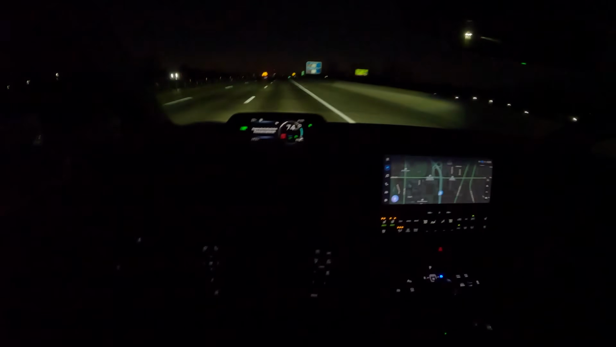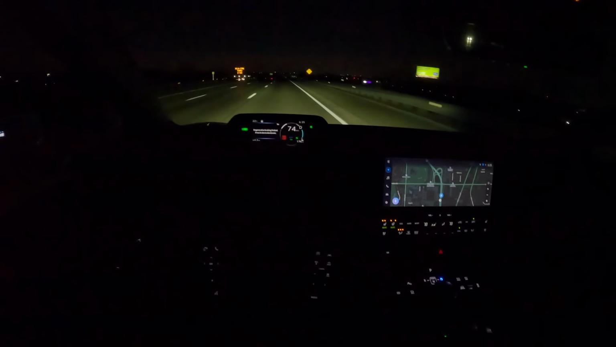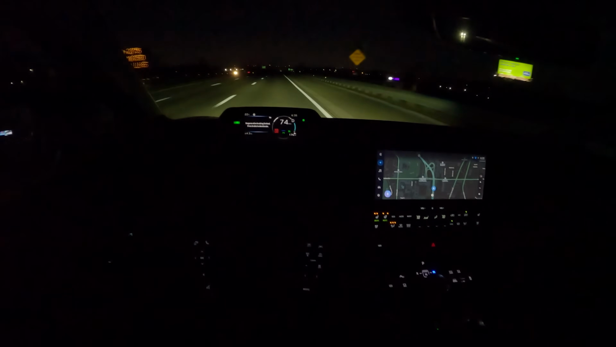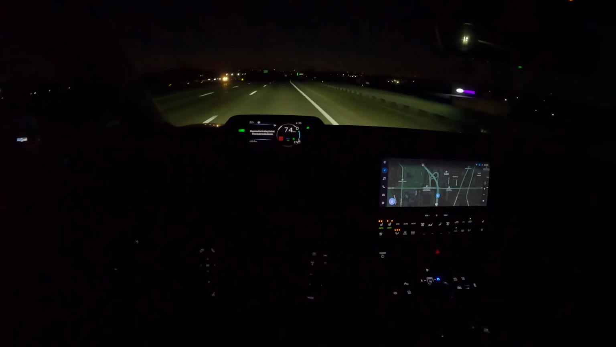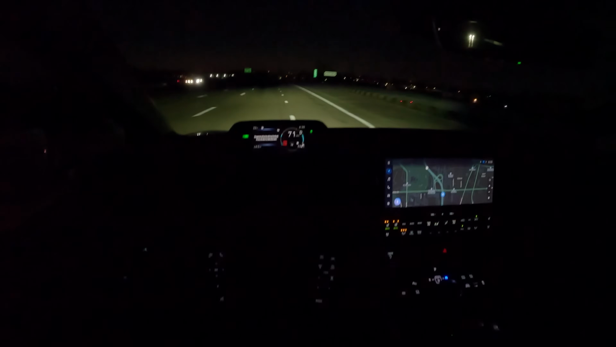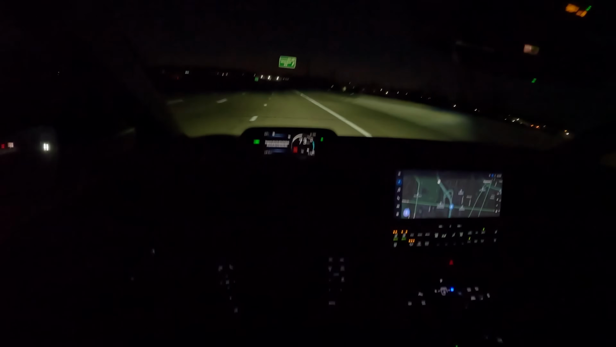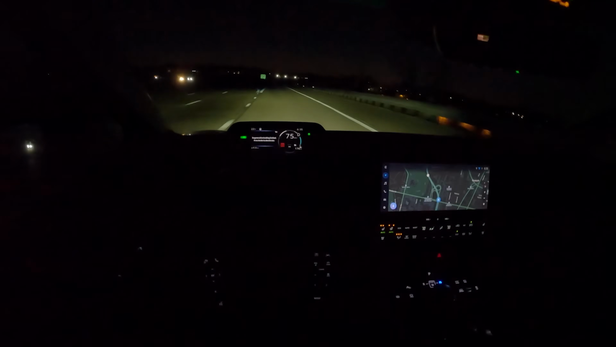It works well enough. The adaptive cruise is actually a pretty good system. It follows nice and close. It isn't too heavy on the brakes. Lane keep doesn't really work as well as I would like, or lane centering doesn't work as well as I would like. It's kind of all over the place, moving back and forth within the lane. So I've mostly turned that off this week.